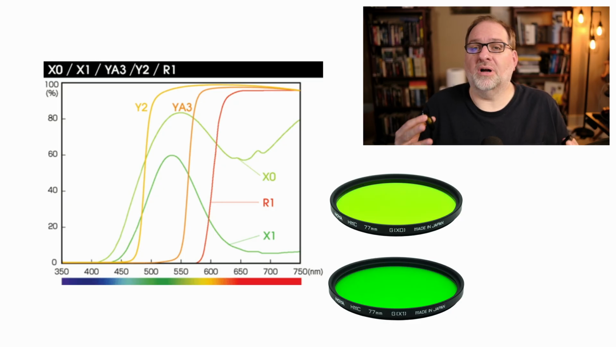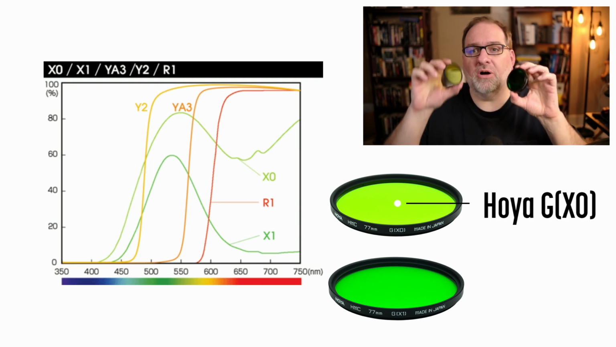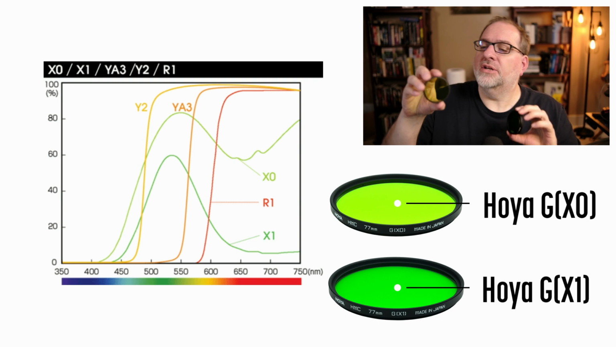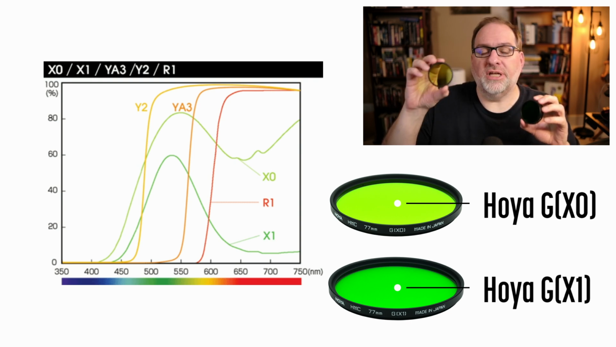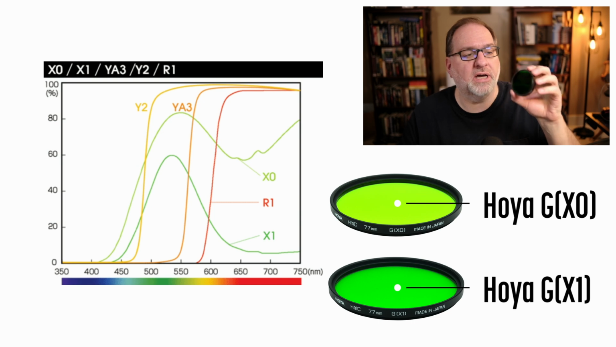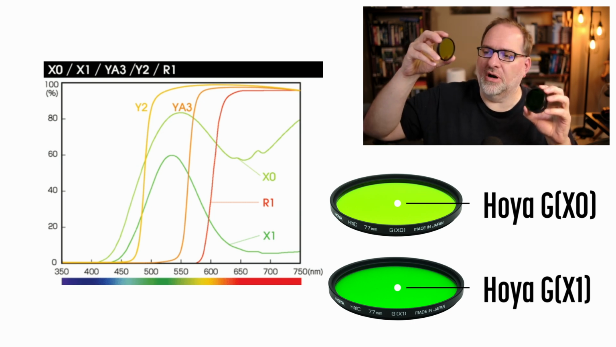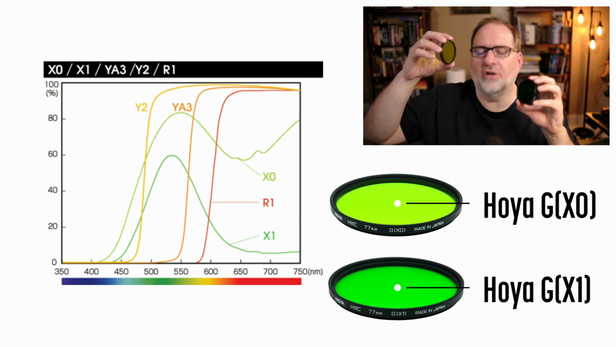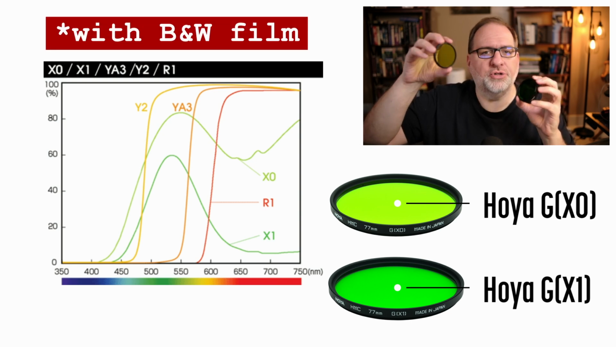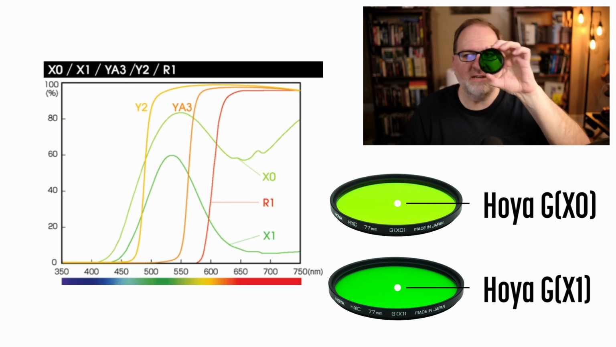All right, let's throw a couple more filters into the mix. This is the X0 and the X1. In both cases, these are Hoya filters. This is the Hoya GX0 and this is the Hoya GX1. And the Hoya X0 is a yellow-green filter that is designed to darken the reds and blues when shooting with infrared film. The Hoya X1 is a green filter that darkens the reds and blues even more.